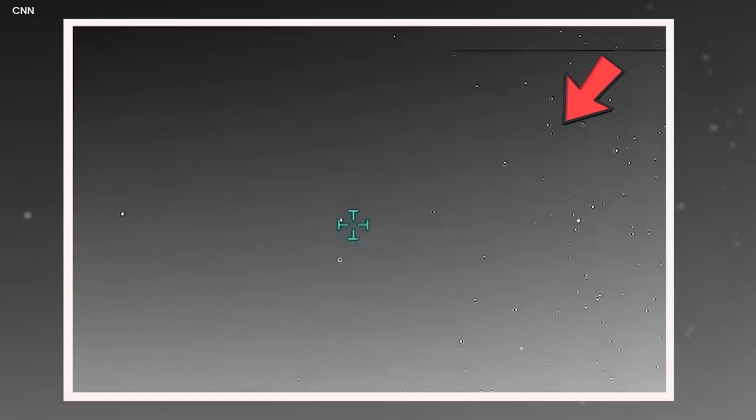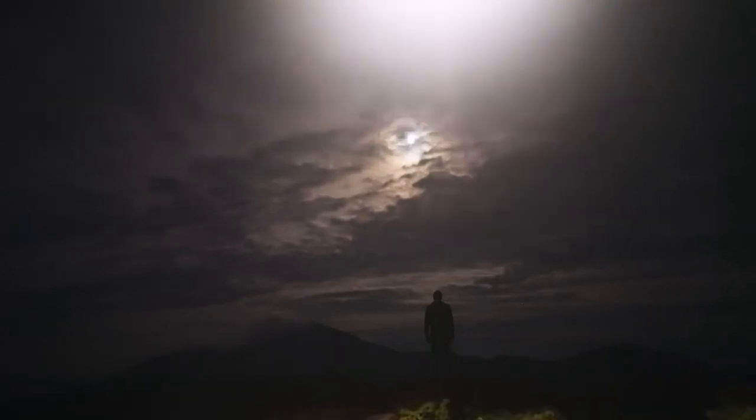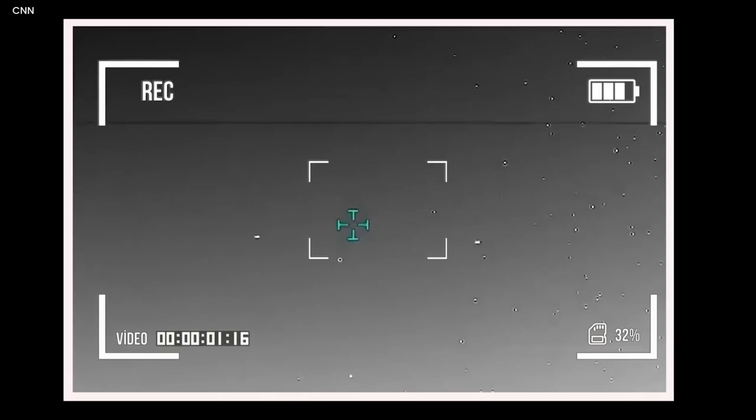But in the midst of all the excitement about these 3 strange objects, something even stranger happened. A 4th one appeared, just like the others, but it moved incredibly fast. It shot across the sky like a flash and made people doubt what they were seeing. These objects were so mysterious that nobody could figure them out.